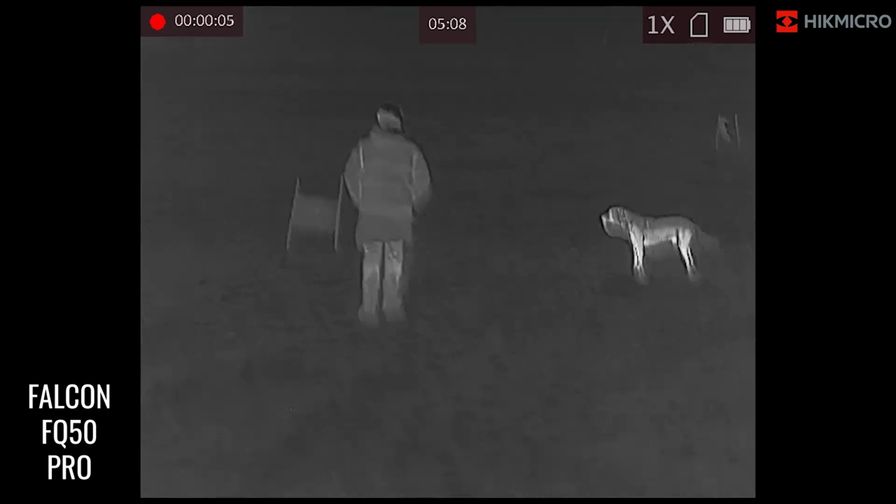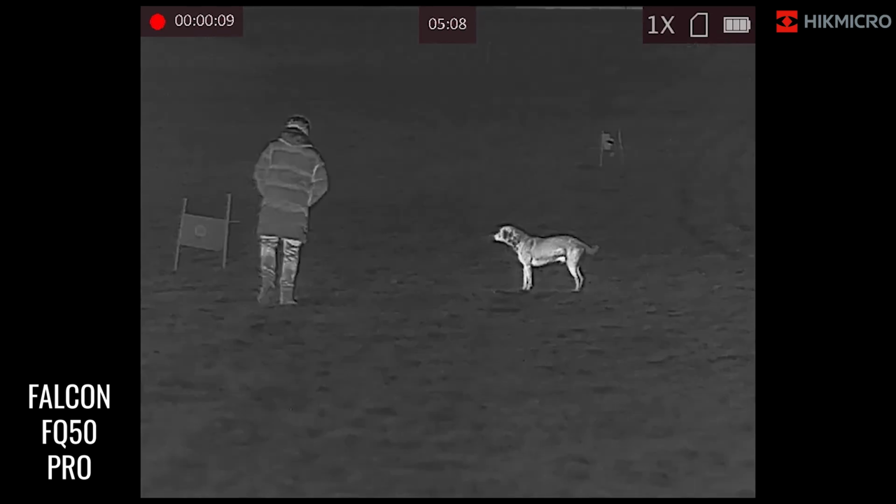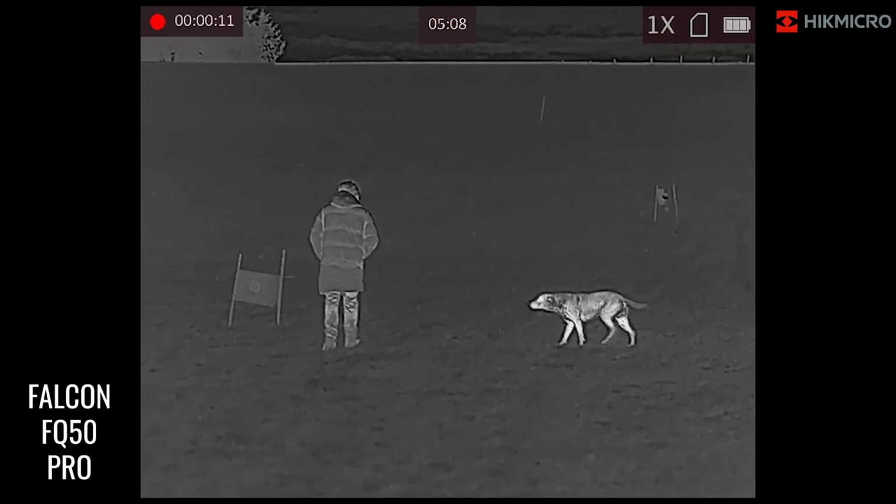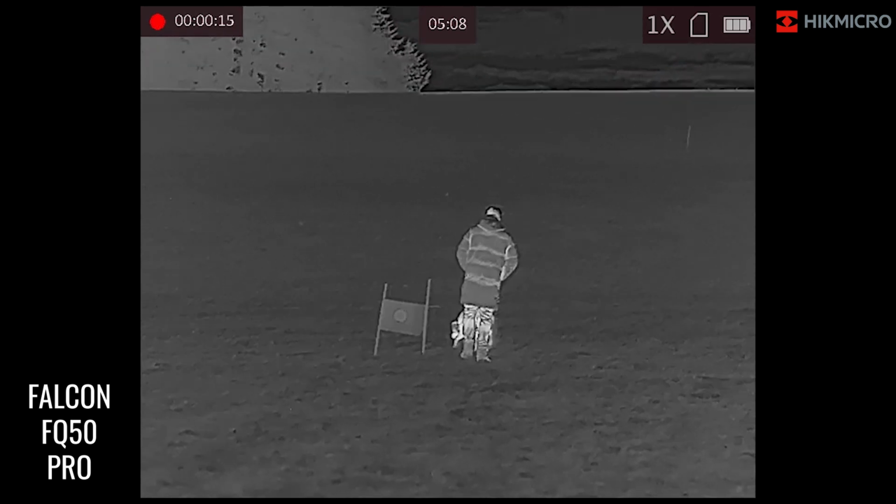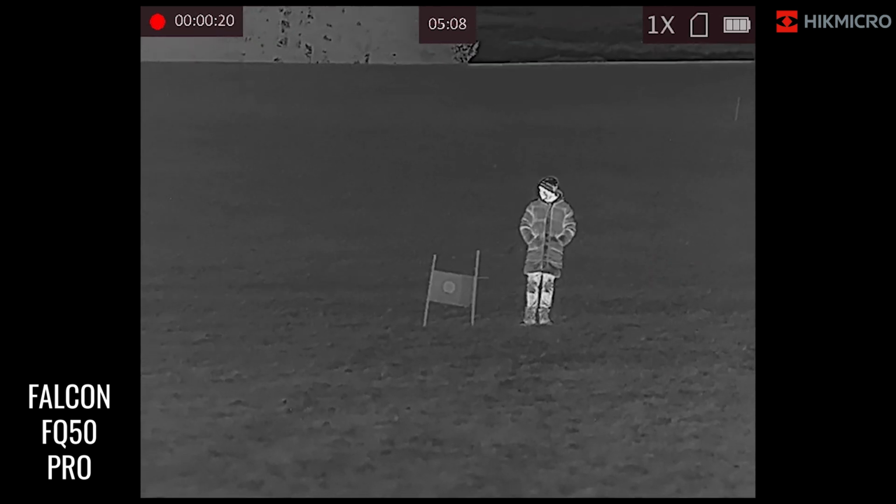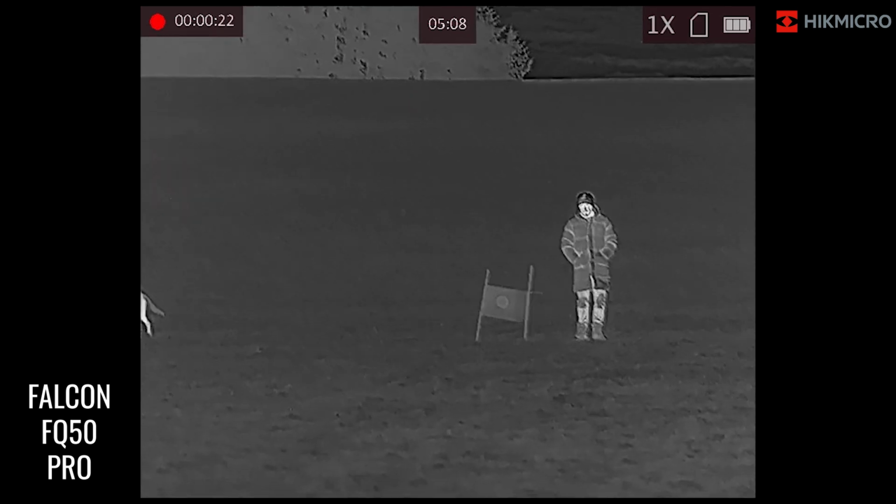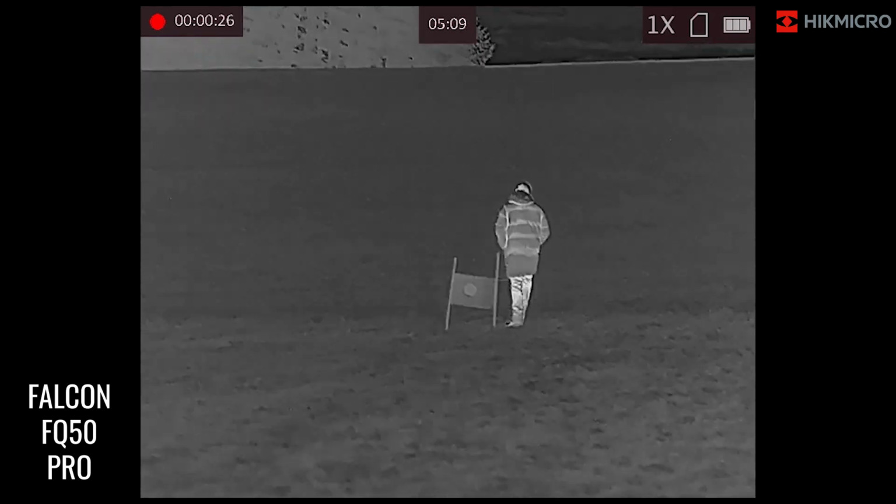So here we have the Falcon FQ50 from HIKMICRO. As you can see, this is a dedicated thermal monocular. It doesn't have fusion capability, it doesn't have a laser rangefinder, it is a straight up thermal monocular, so it manages to focus a bit more on that. As you can see in Tom's jacket there at 50 yards, and Grouse's definition there, the sub 20 millikelvin really is coming into its own effect.